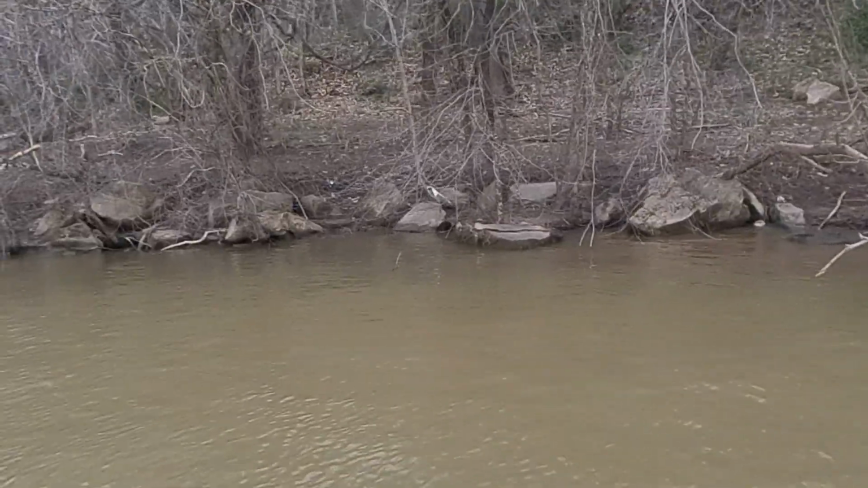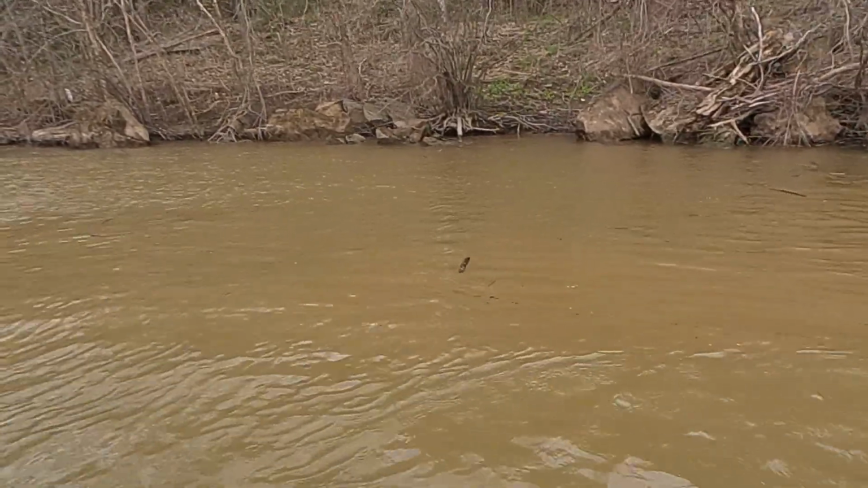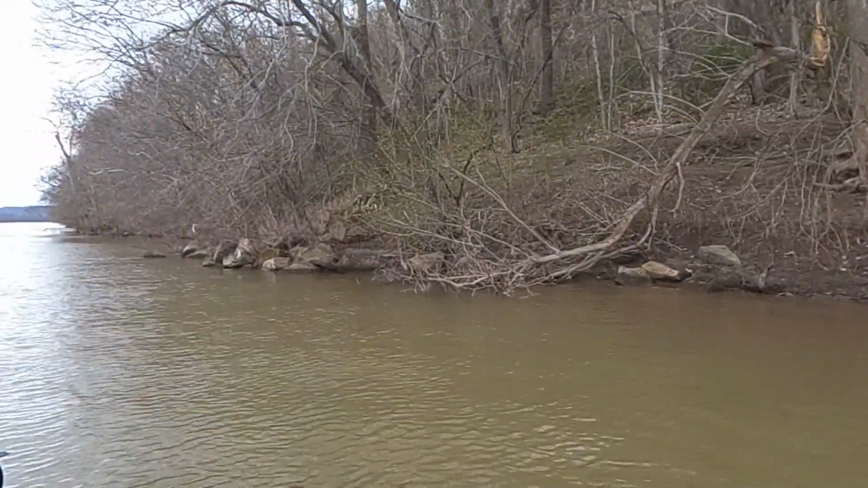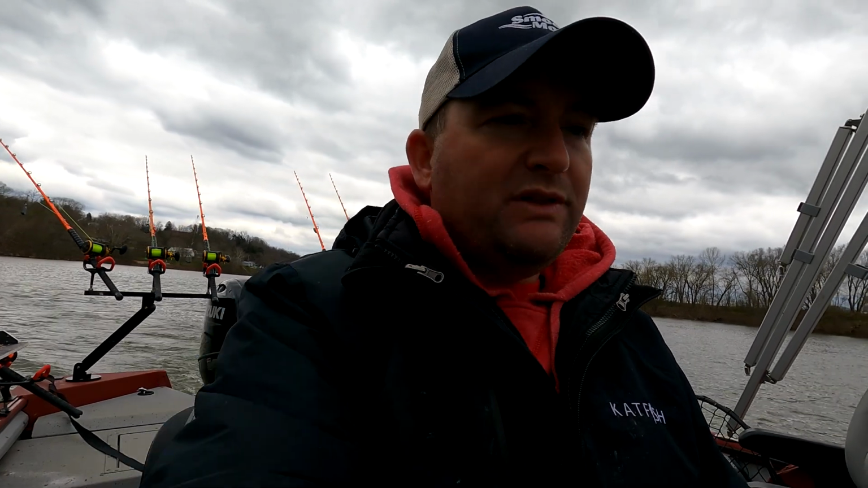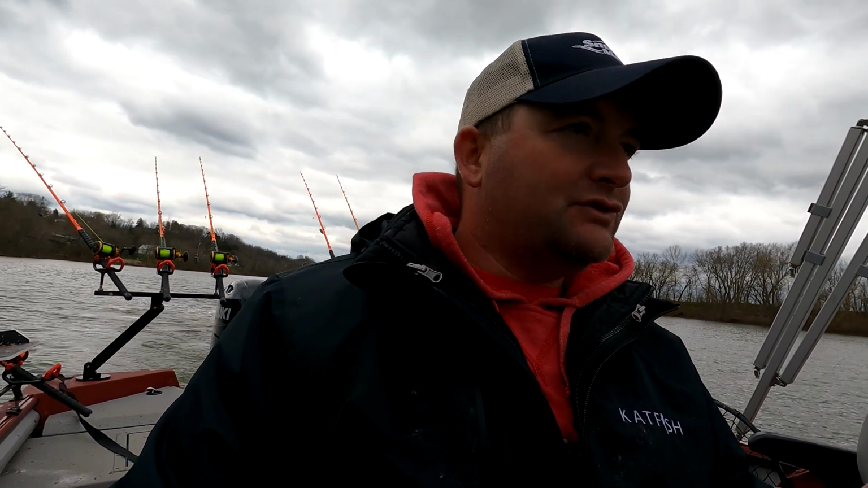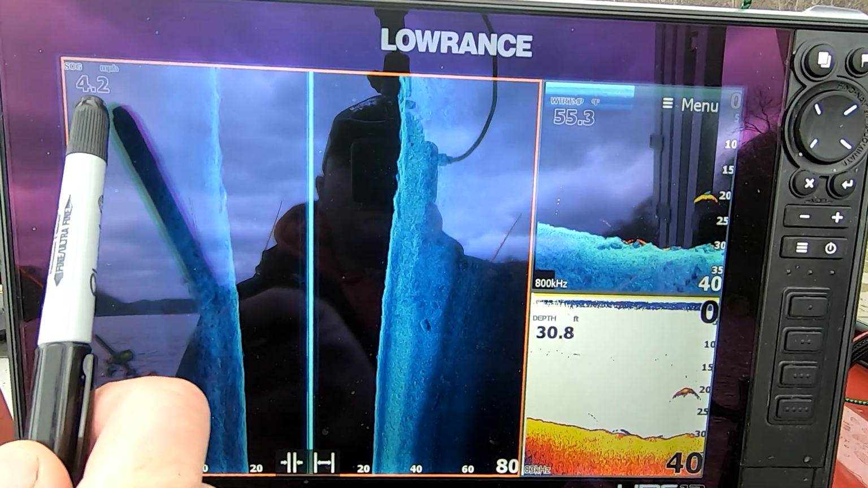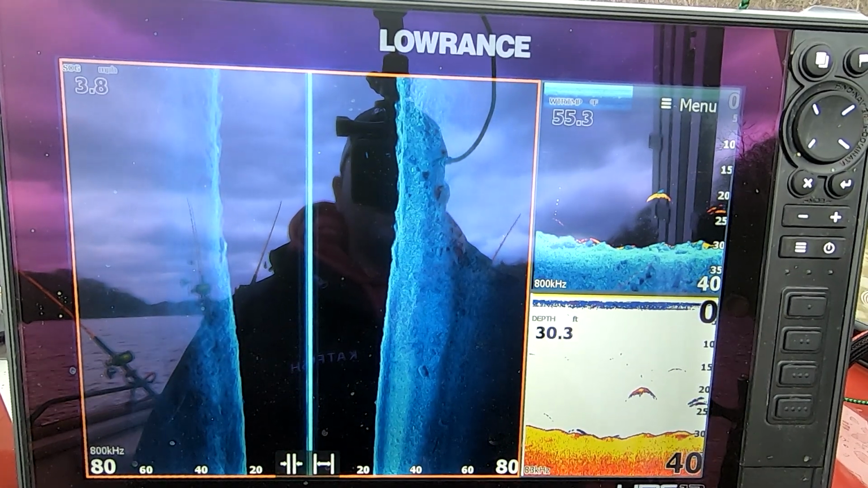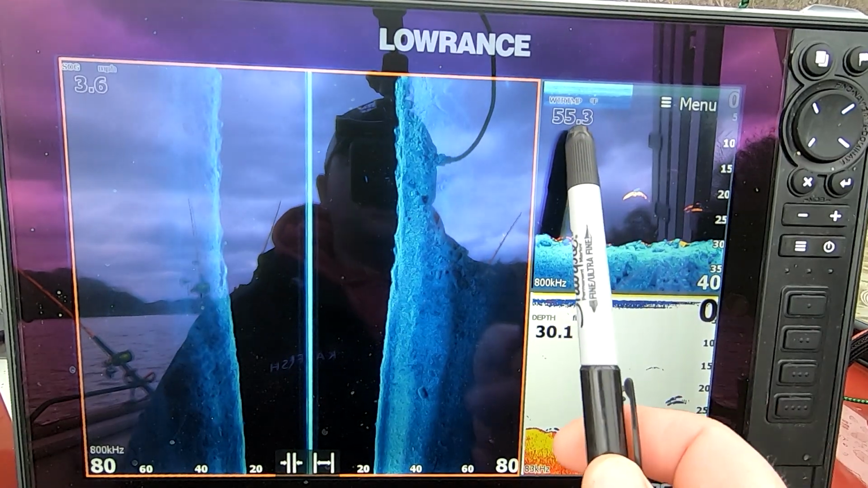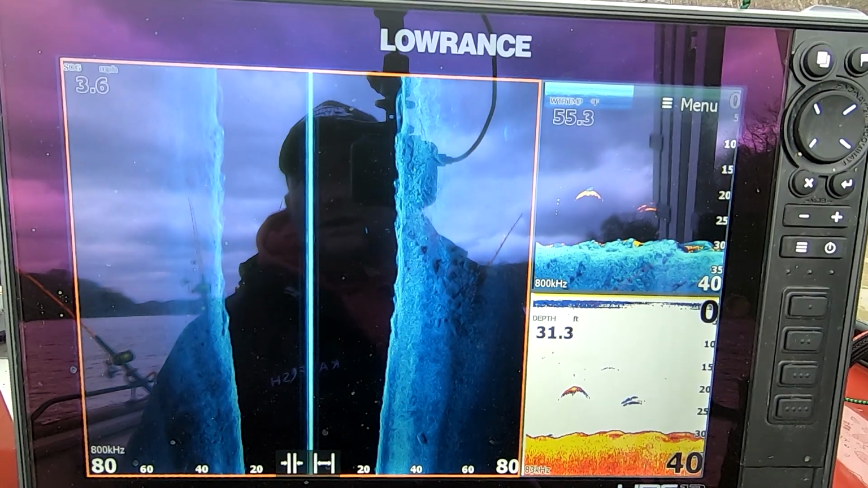All right, folks, so to start with, whenever you pick a section of bank that you want to look at, one, you want to try to stay as straight with that bank as you possibly can. Now, we'll be using this handy dandy Sharpie to point things out on the screen so that the screen doesn't stop. Now, you guys can see we're going about 4 mile an hour, 4.2. 3 to 4.5 miles an hour is where I like to be. Our water temperature is 55. We're in about 30 foot of water.